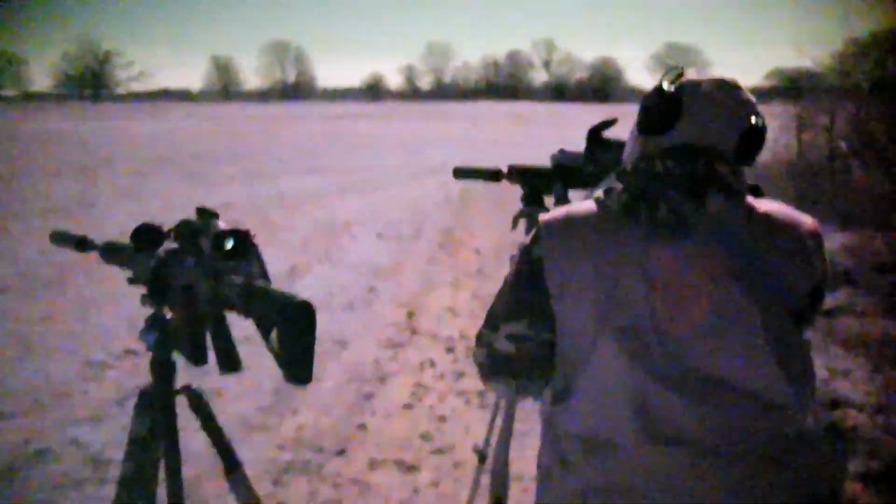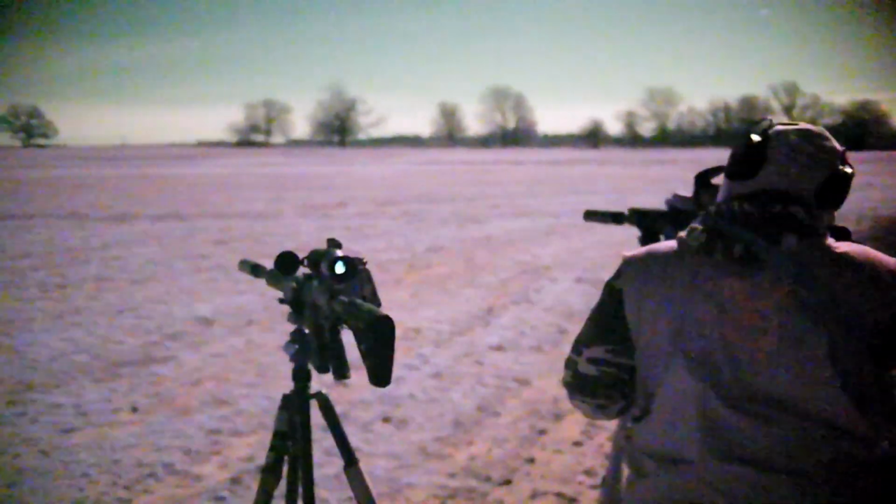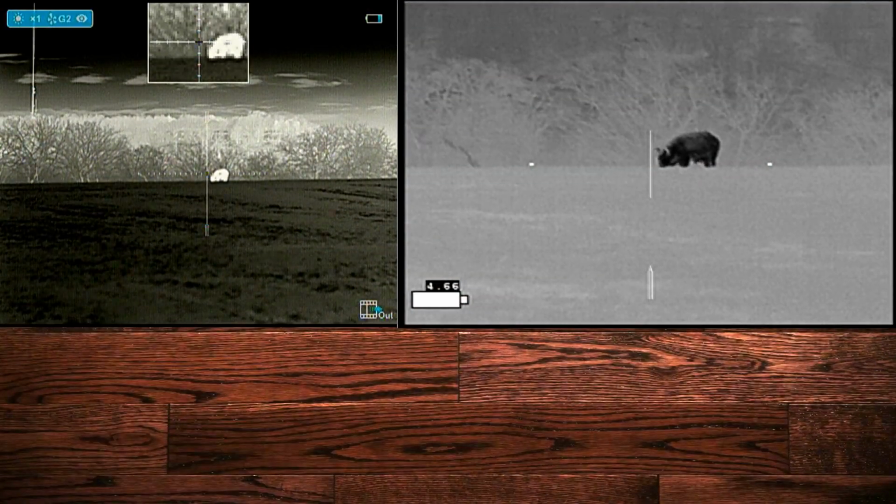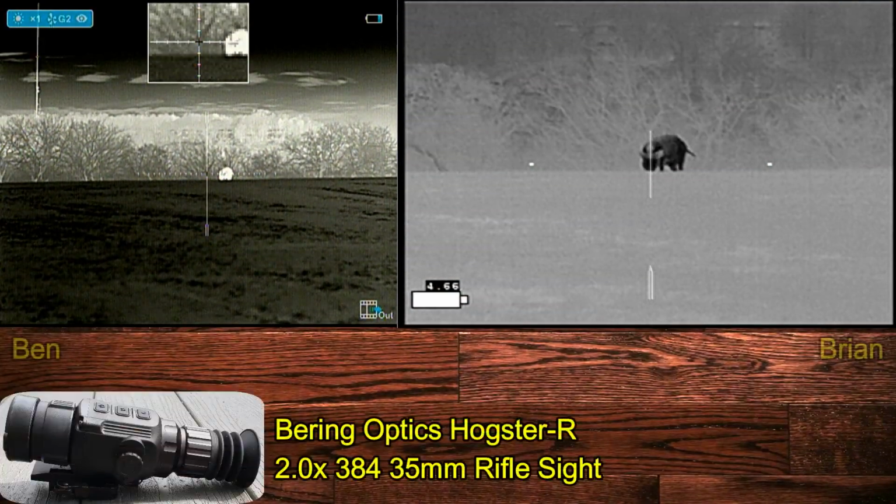They're way out there at about 190 yards. They started over here off to the right and moved off to the left. And we're trying to figure out how to get across the open field without spooking them, and during that time, most of the hogs managed to move across the fence line onto the other side. However, this one sow did come back.